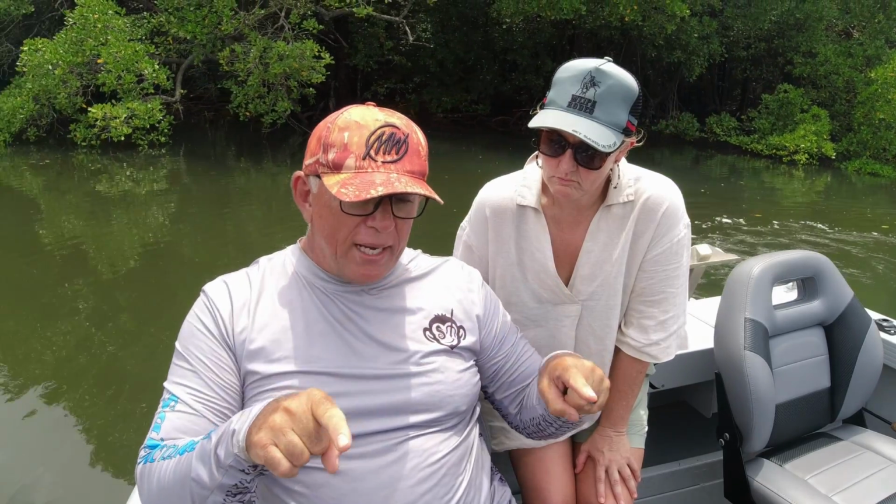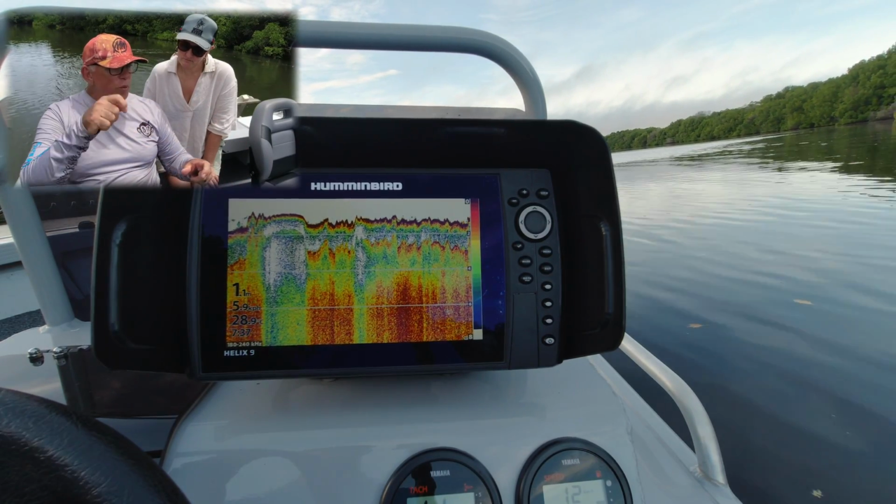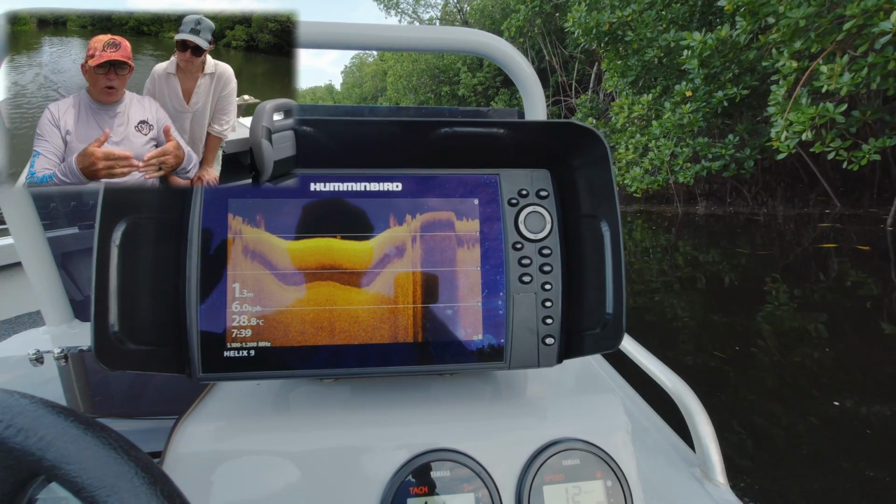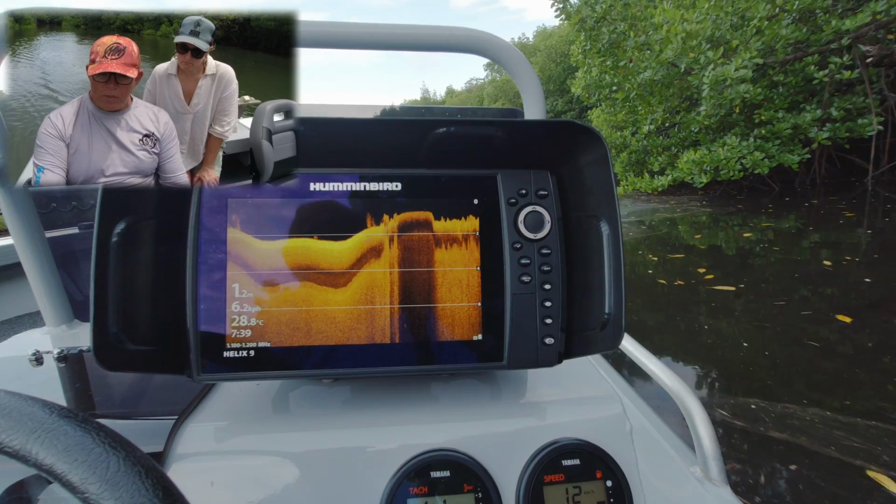So to clean that image up, you can go to down imaging. And down imaging, instead of being a cone, is a triangular shape with just a straight flat line as it reads the floor. 2D is like trying to draw a picture with the big thick paintbrush you use to paint your house, where down imaging is just that straight triangle, and that's like drawing a picture with a nice sharp pencil. And that's going to be important when we see fish later on this sounder. So just remember that for the time being.